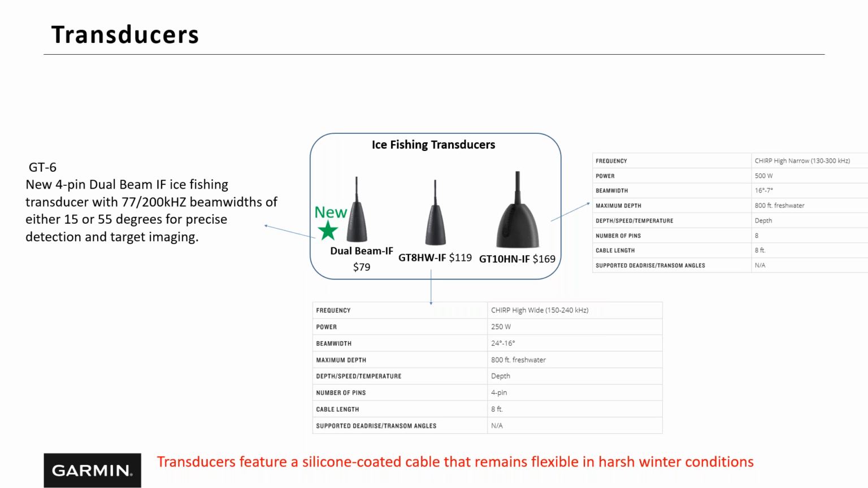You can step up to the GT8 high wide. That comes in some of our kits. Again, you're going up to a 250 watt. That high wide transducer is great for covering a lot of area, with a 16 to 24 degree beam angle. That's a very popular transducer, and that is a chirping transducer. So it's chirping 150 kilohertz through 240, so you're chirping all those frequencies.